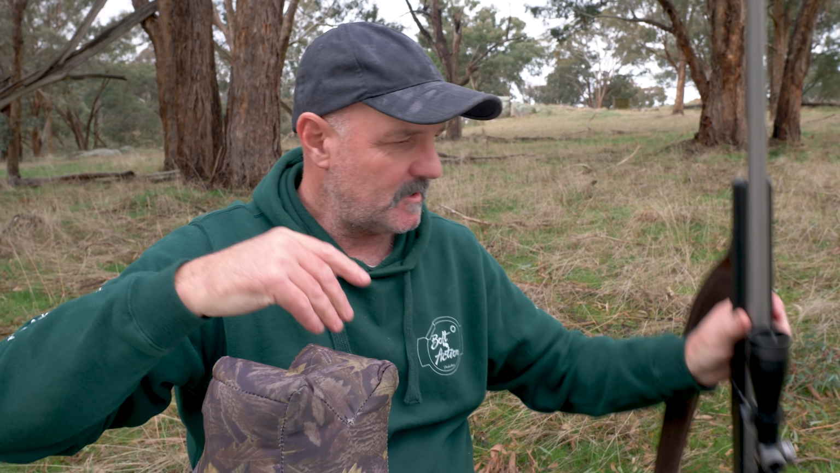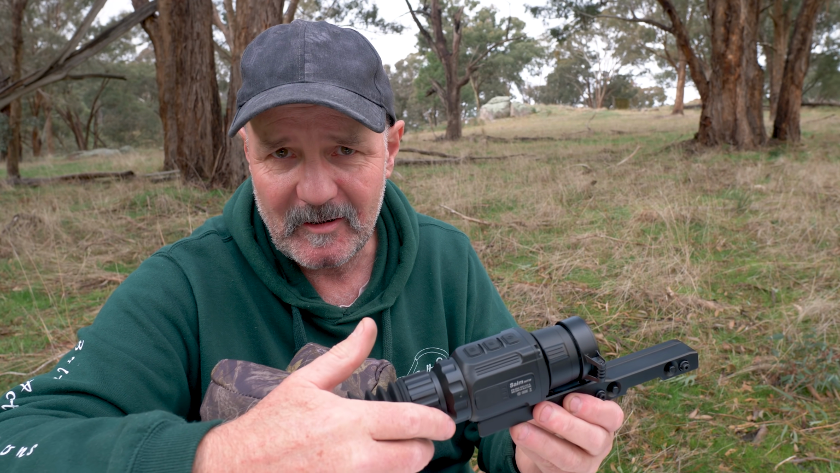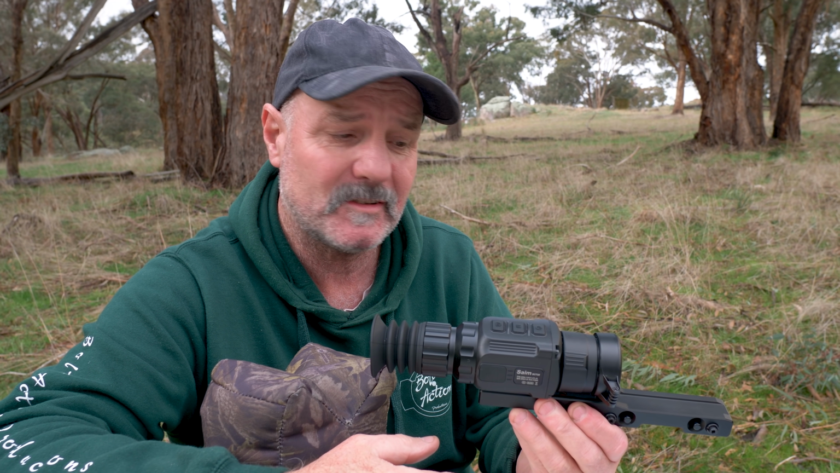Right, that's the sling and the daylight scope, the little Maven RS2, back on. I'm going to go and do a little bit of fox whistling and hopefully see a couple of bunnies, because they're scarce at the moment. Yeah, so the thermal's off for now, but it will be going back on later this evening.